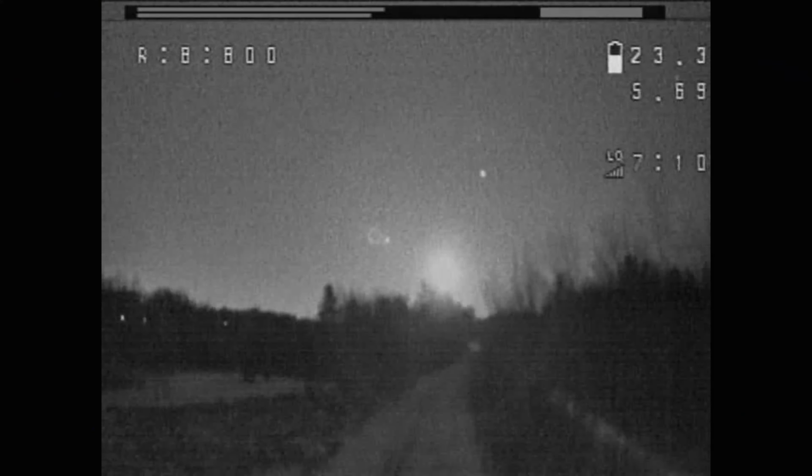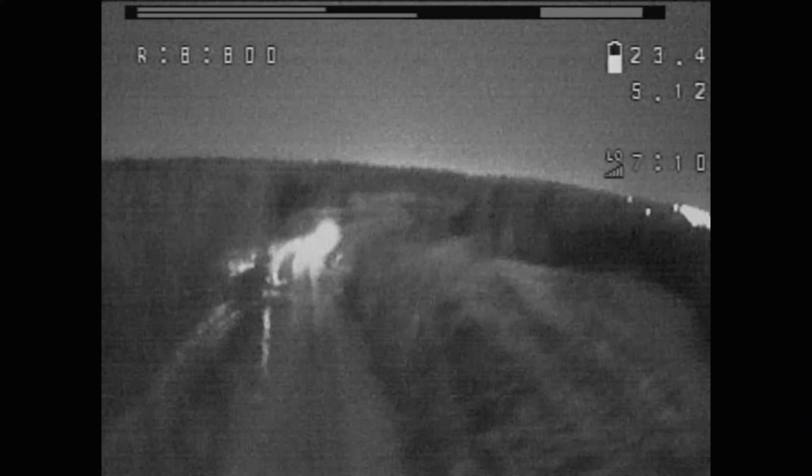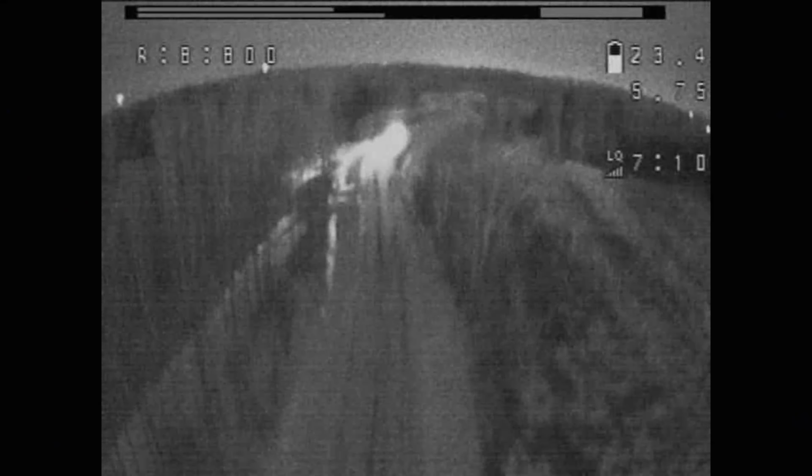Like, look at the moon, though. And look at the stars. Dude, this is so cool. You could totally be so stealthy in this. I feel like it's a more restrictive FOV though. I feel like it's not as wide an angle.